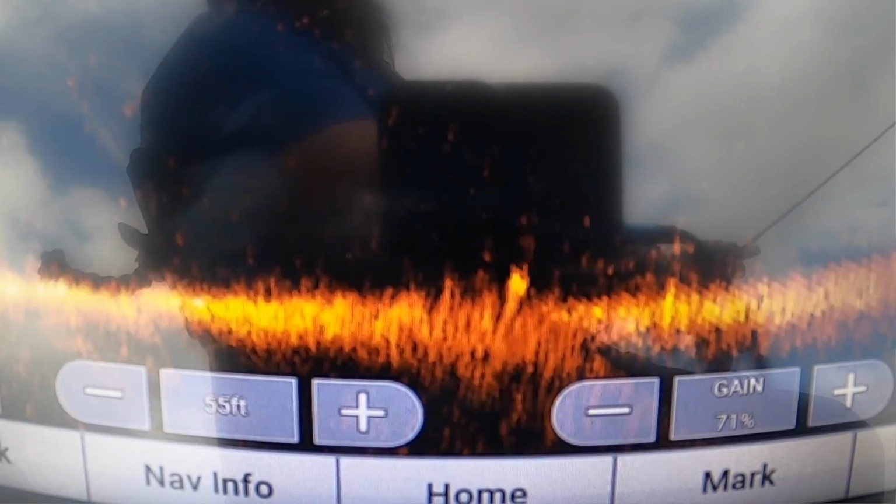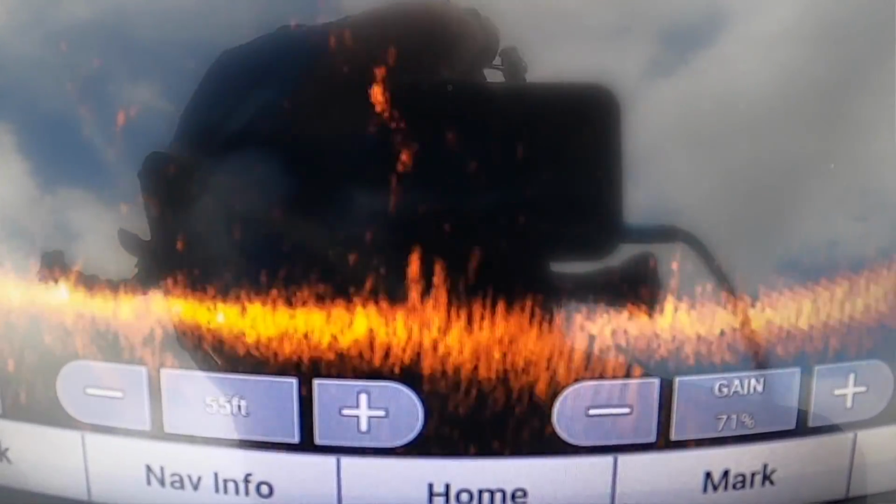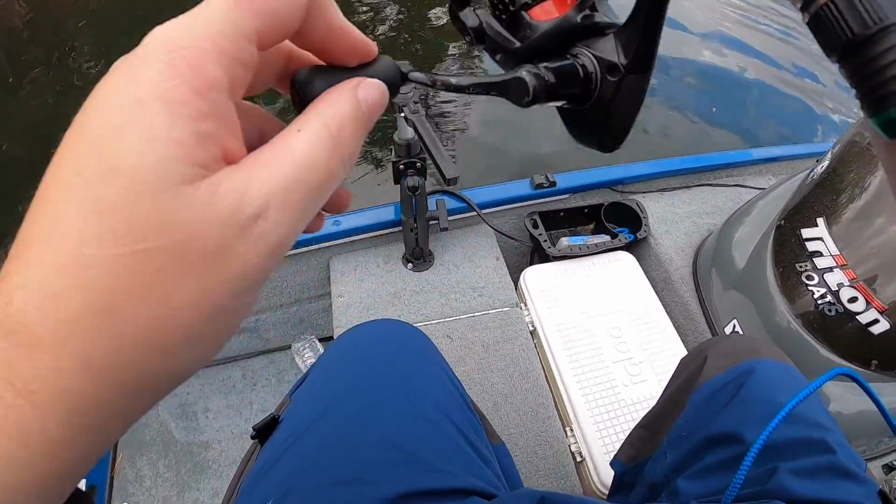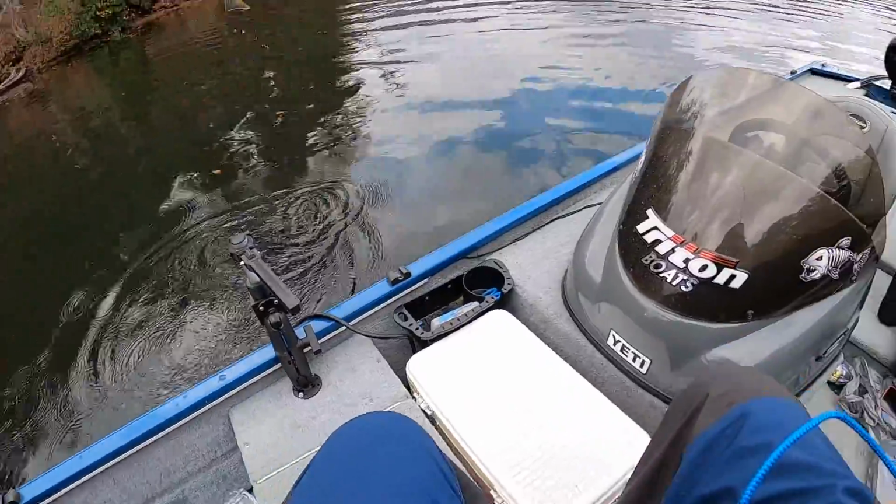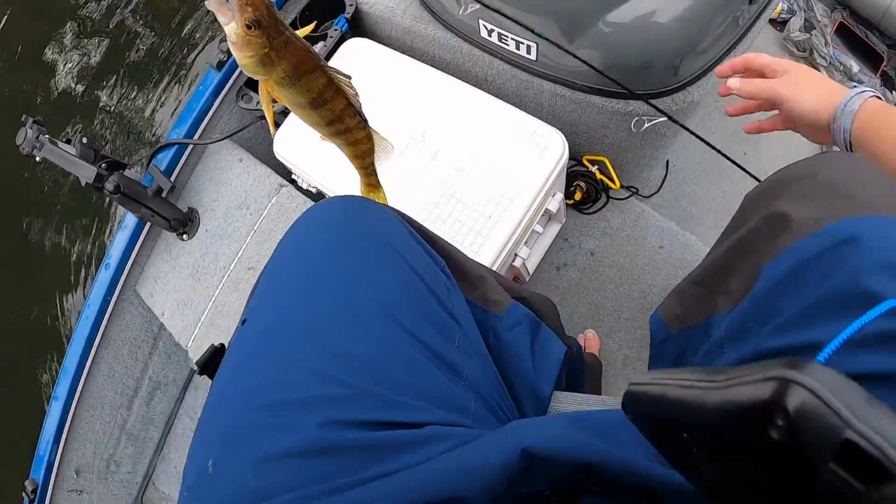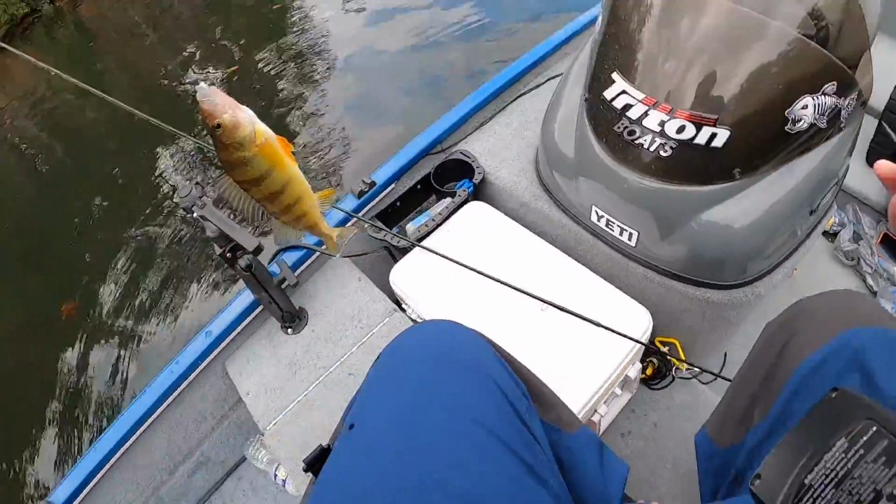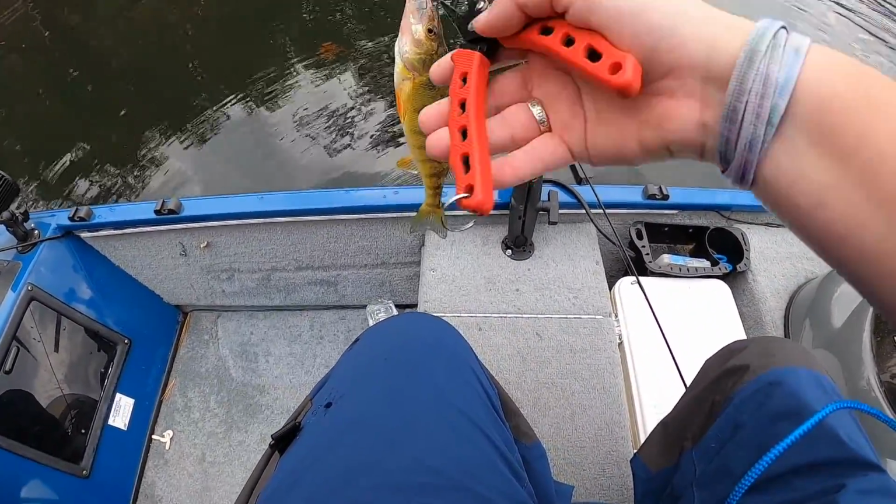There's a fish. There he is. You can just see him come up. Another nice perch. Oh, that might be a bass. No, it's a nice perch. Another nice perch. I don't know. He's kind of thin though. I think I might just let him go. Looking for a little bit better eaters. I might keep him. I know. I'll let him go. Let him grow.